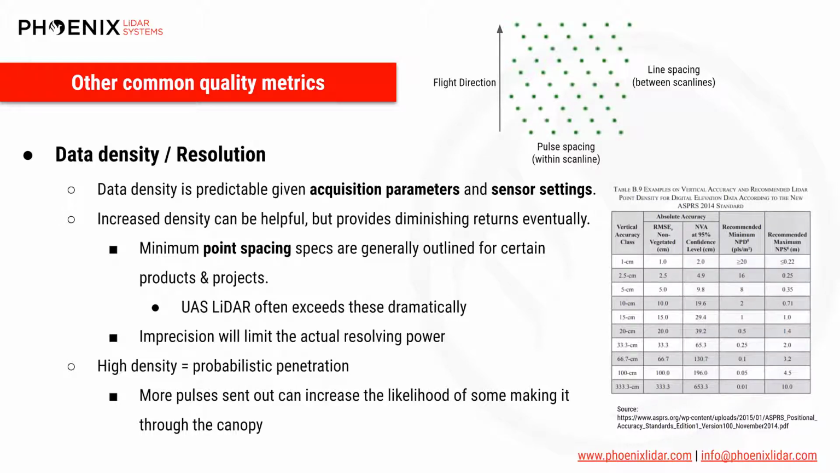Beyond the accuracy attributes, there are quality metrics that are a little more application-centric. Data density is often discussed. The number of points that a scanner measures per surface area is definitely a consideration. Higher density means more likelihood of canopy penetration and better resolution, at least to a certain level. There seems to be a point of diminishing return where point density for mapping is largely related to precision.